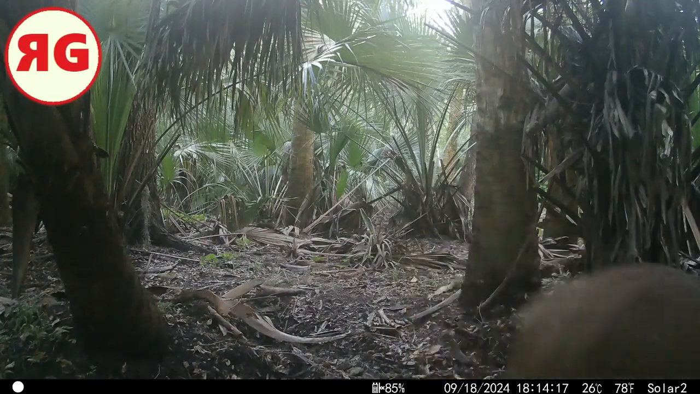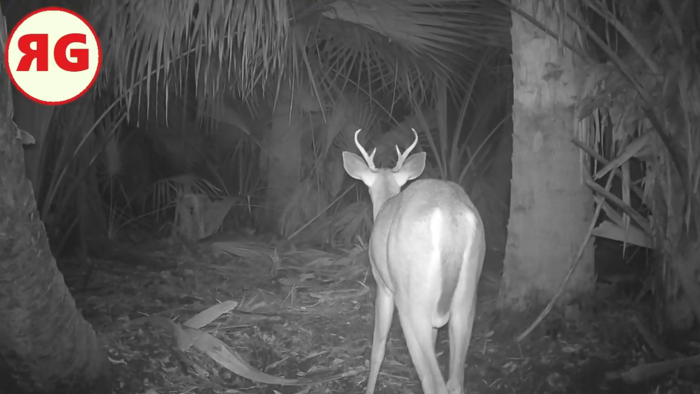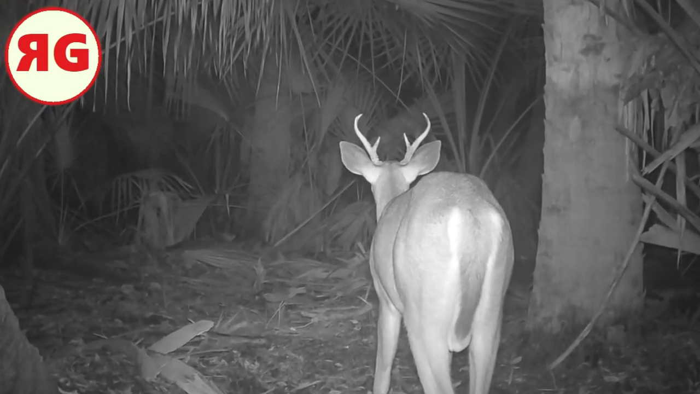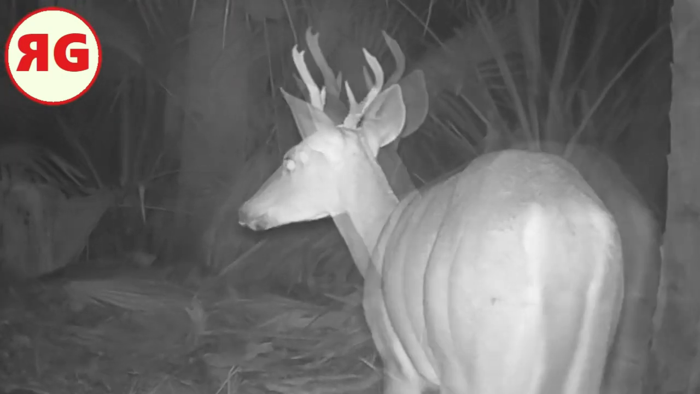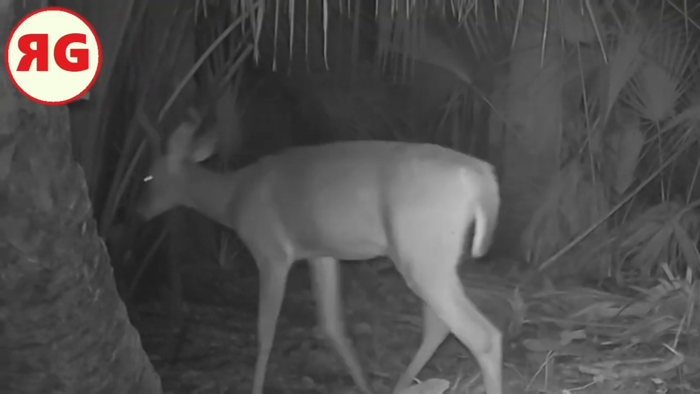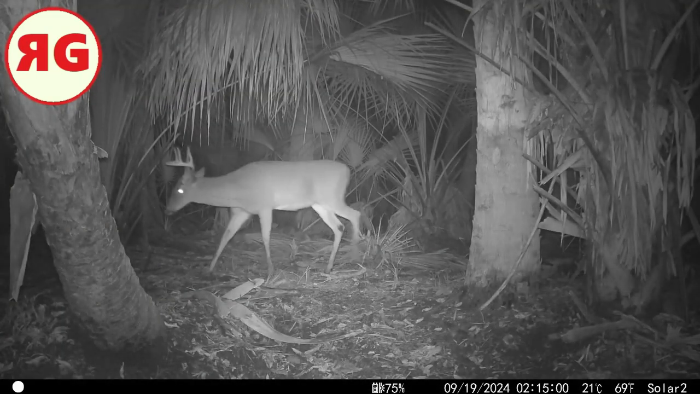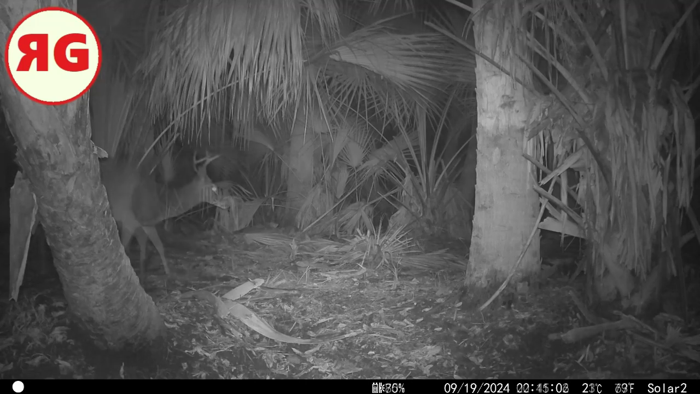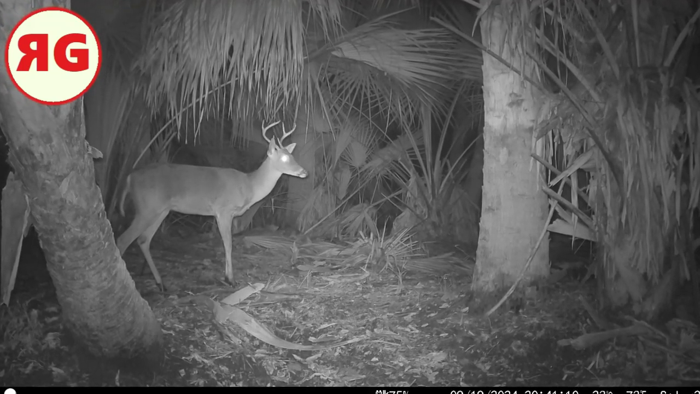Walk past the camera. Here's a buck kind of walking the other way. He's pretty wary himself. You can see him flick his tail because of the mosquitoes. Another buck cruising on by. And another buck cruising. Well, he was cruising.